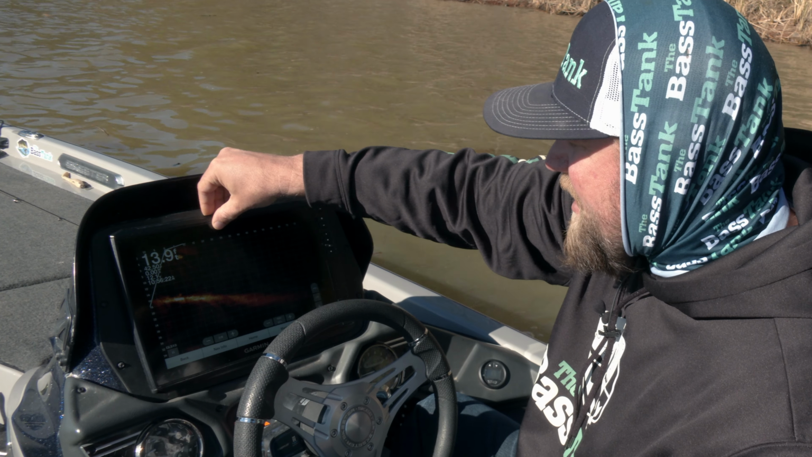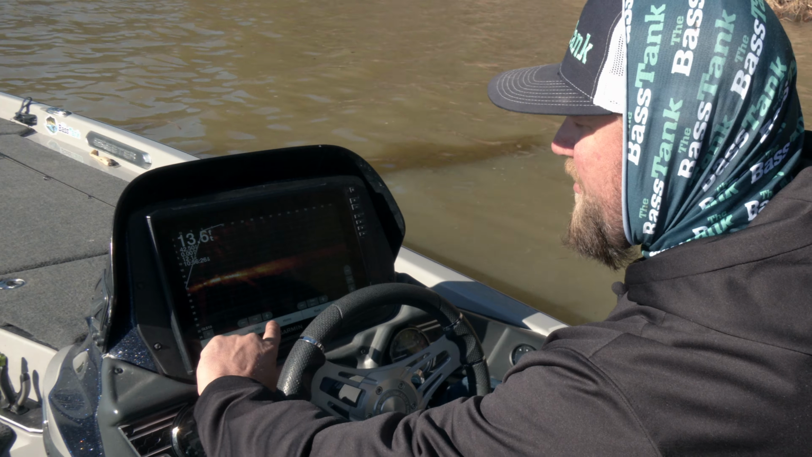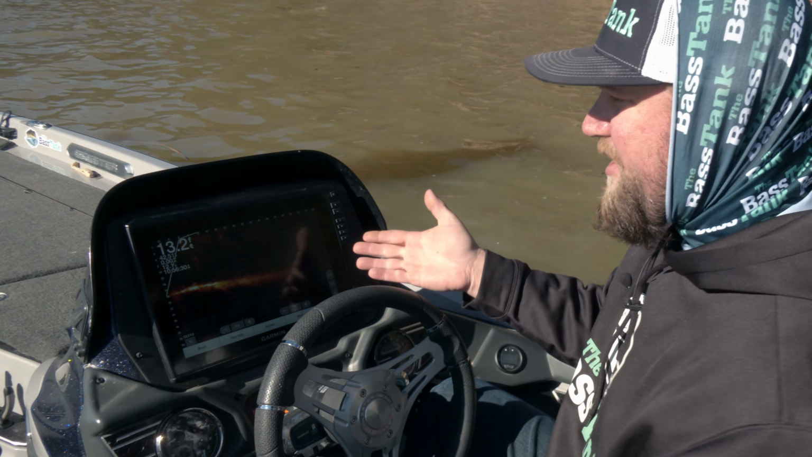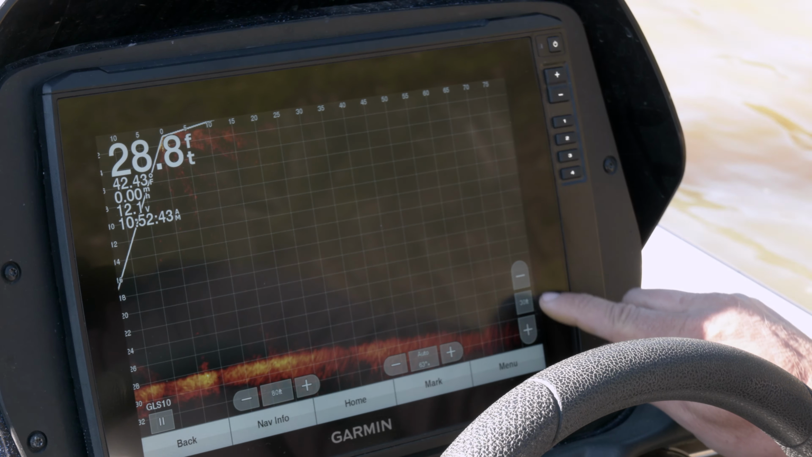This distance on the x-axis is the distance out that we're looking. We can adjust it closer or further out. Right now we're ranging in about that 80-foot range. And you got your downrange and your y-axis, and we can adjust that.